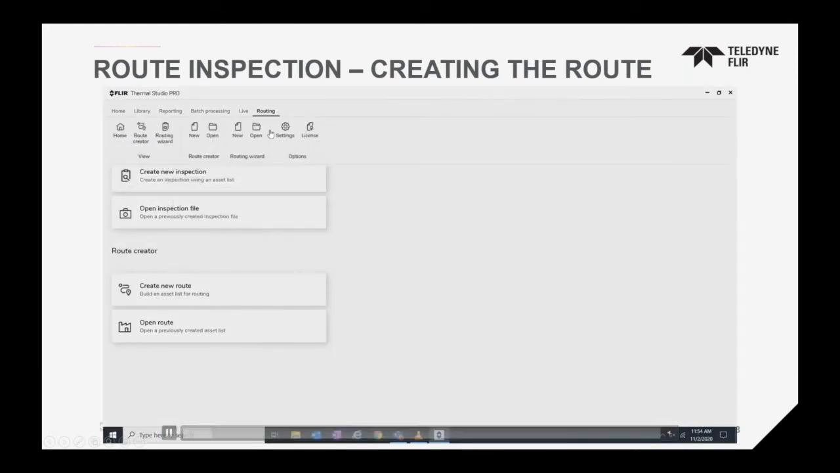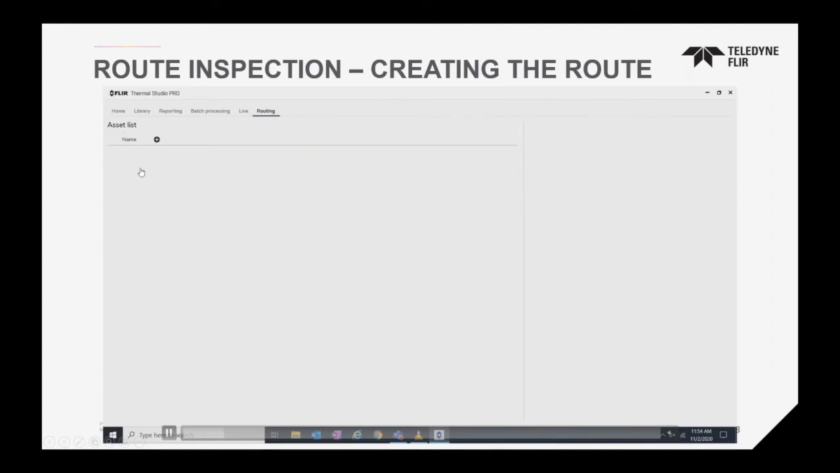So first you go into the routing section of our software, you create a route. And the idea is you create a location. This could be an area. Then you can add a building. And then we could go down 6 levels if we wanted to, and multiple points, which we'll show you right now.